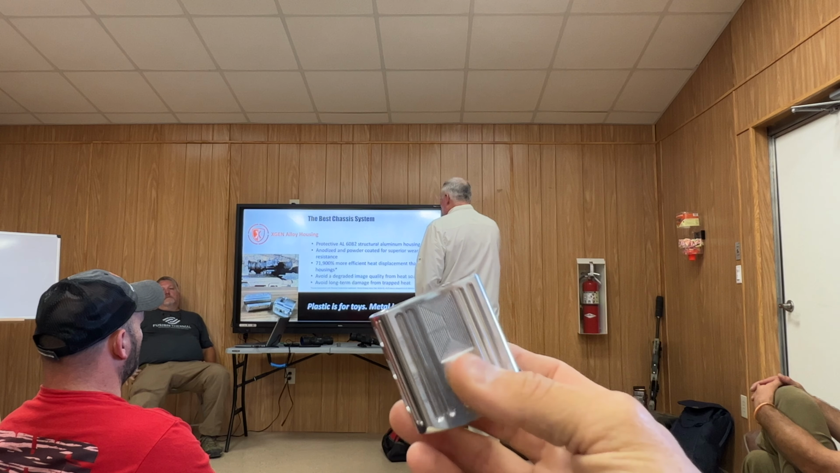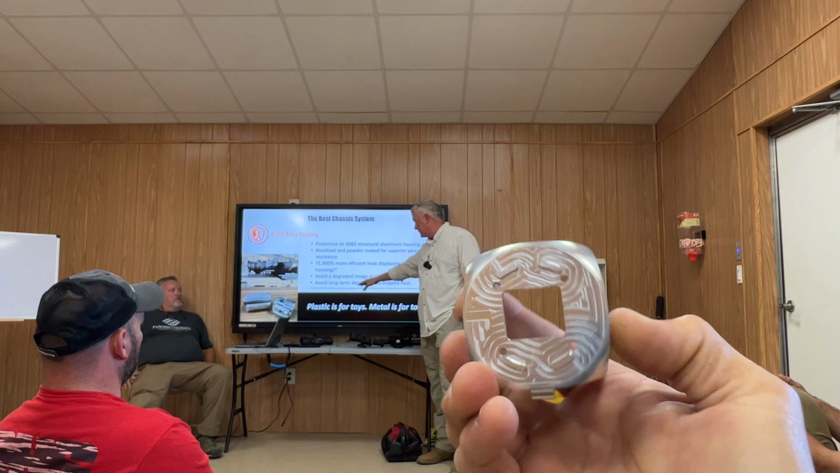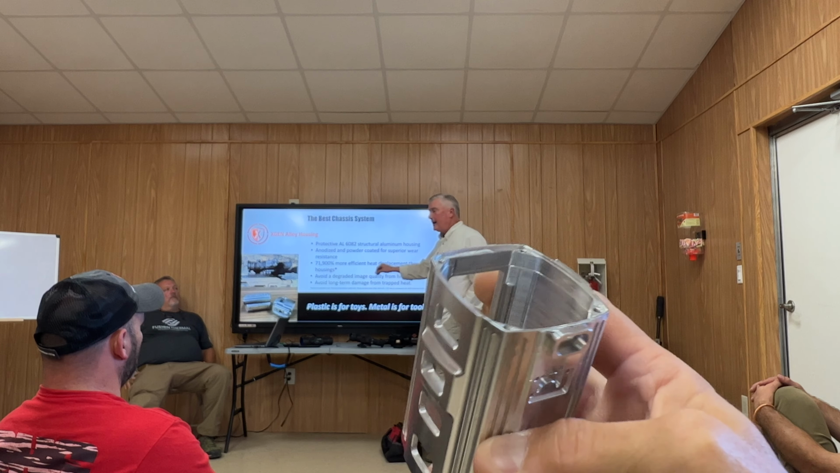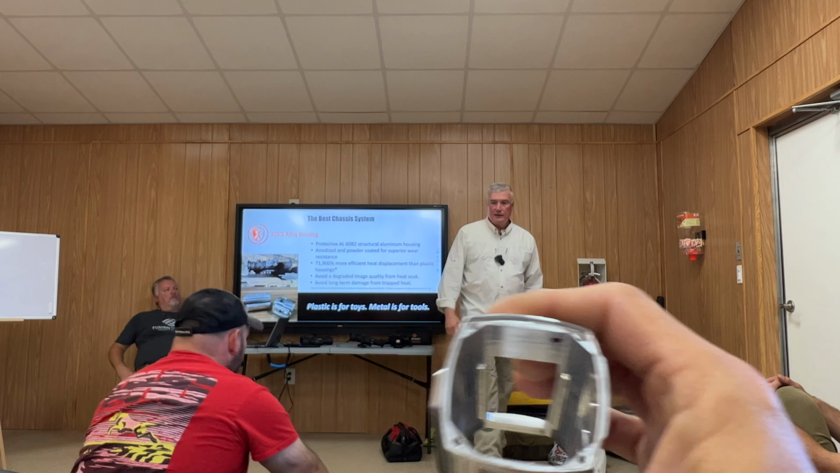So I learned a lot, and it was welcome information because I didn't know about it. Some of the other things I learned is they don't like to use plastic. Plastic is an insulator, so they don't use plastic as the main body. They actually use machined 6068 aluminum out of one solid block, and those are the housings to act as heat sinks to pull that heat away from the thermal unit. A thermal doesn't do well when it starts to get really, really hot.